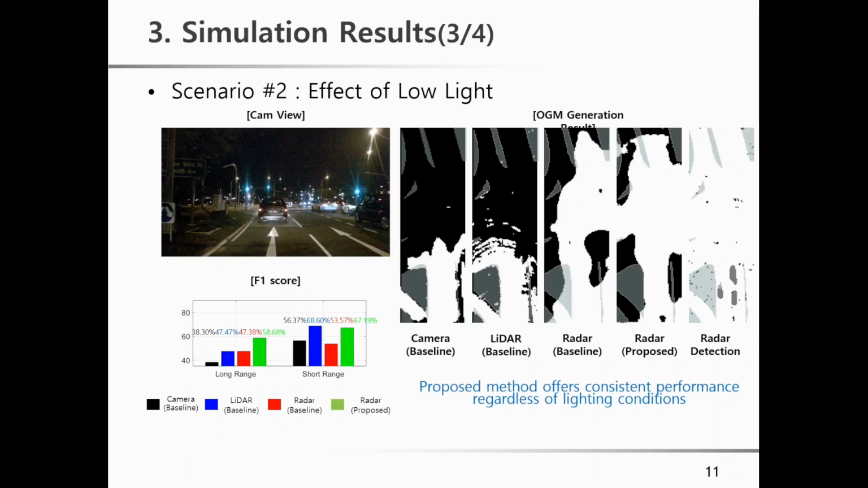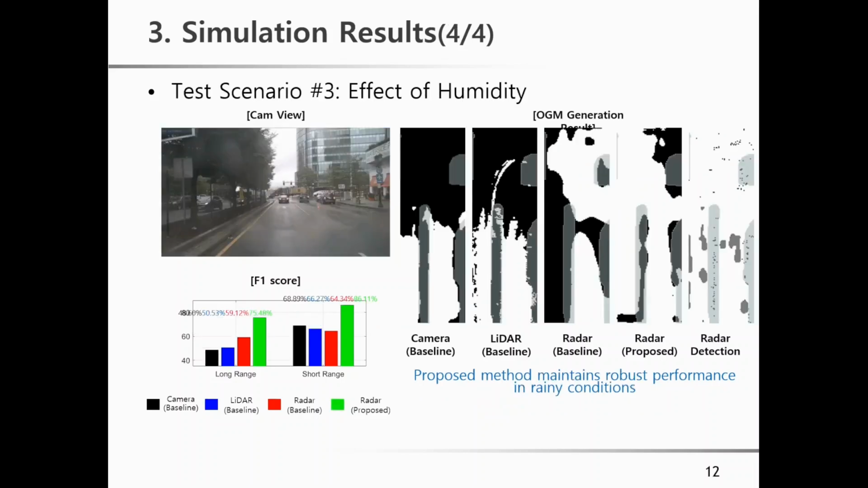But our radar-based method offers consistent performance regardless of lighting condition. In the final scenario, we can check the effect of humidity. In rainy conditions, LiDAR and camera are affected by humidity or raindrops. But our method maintains robust performance in rainy conditions and detection range.